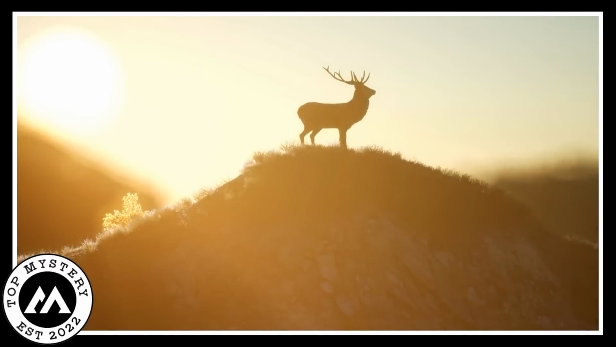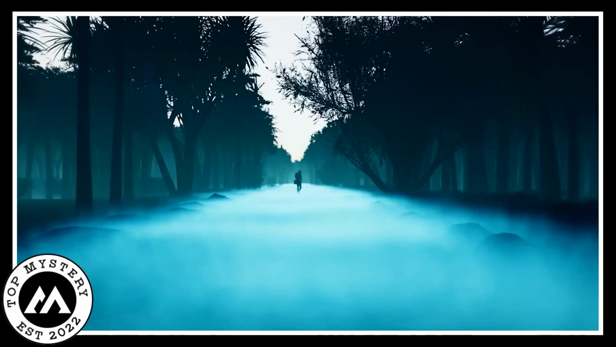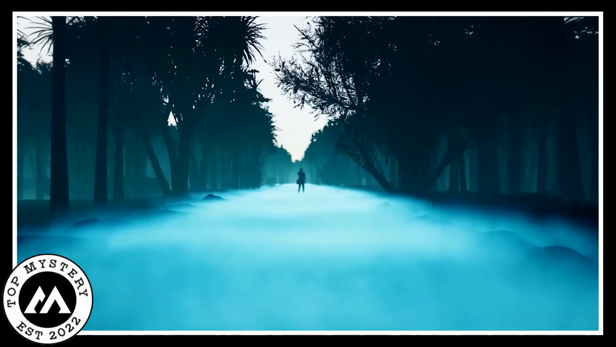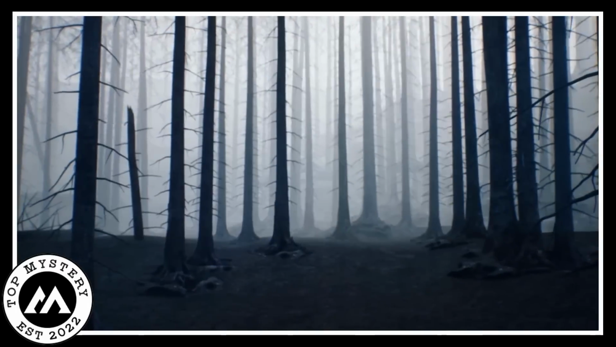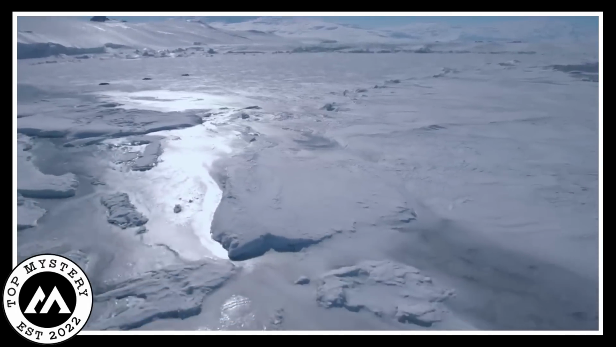Questions swirled in the person's mind. What kind of dark force had cursed this deer? Was it a victim of some unholy change stuck in this icy prison? Or did the winter itself give birth to this horror? The answer stayed hidden beneath layers of ice and mystery.